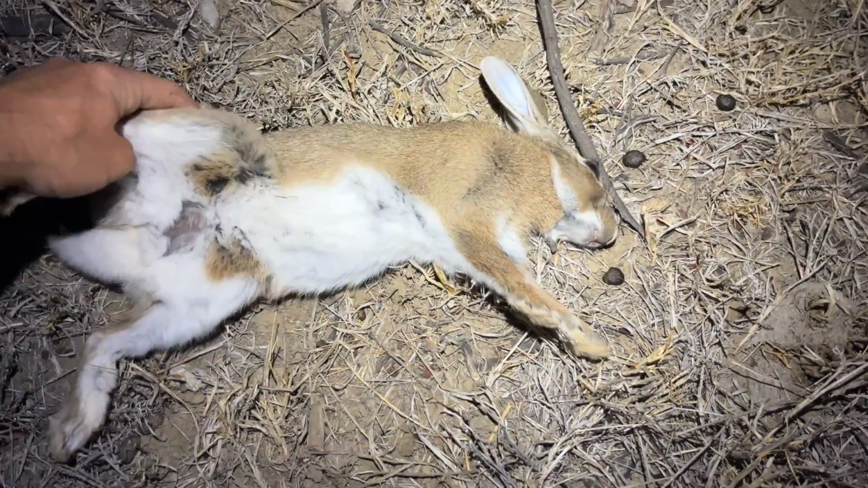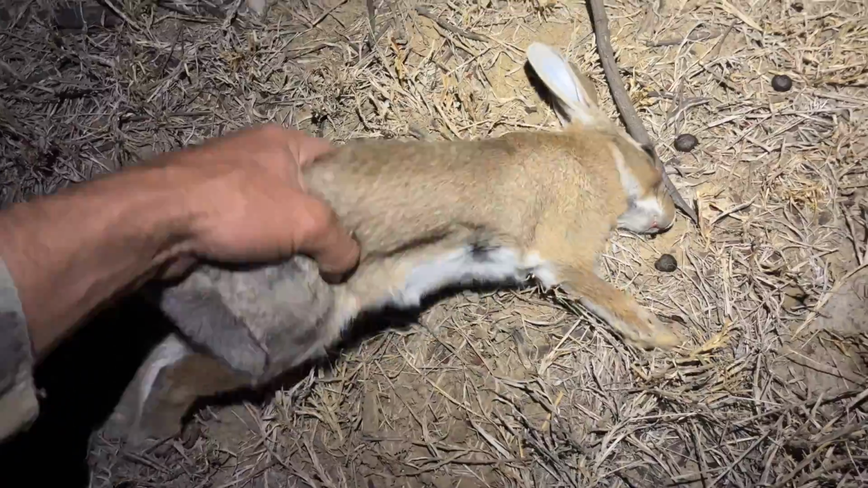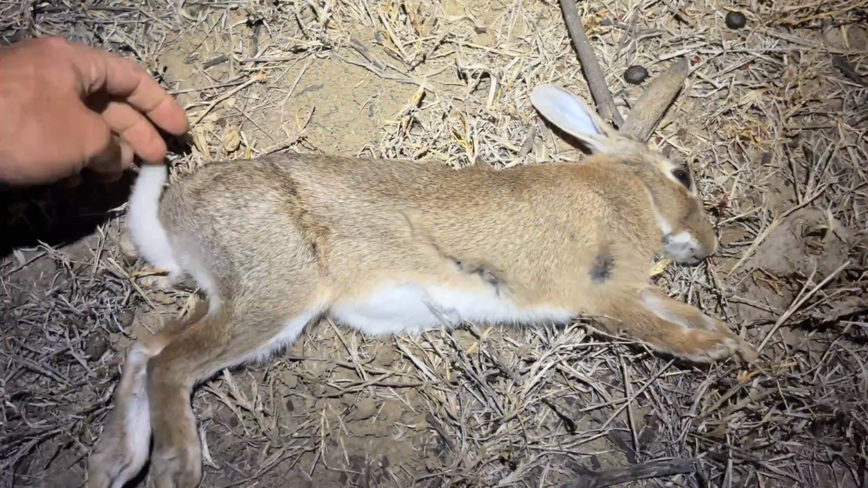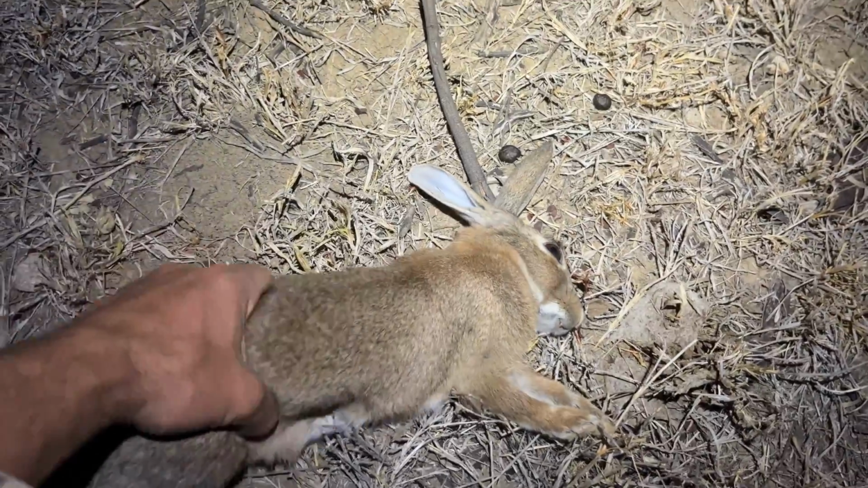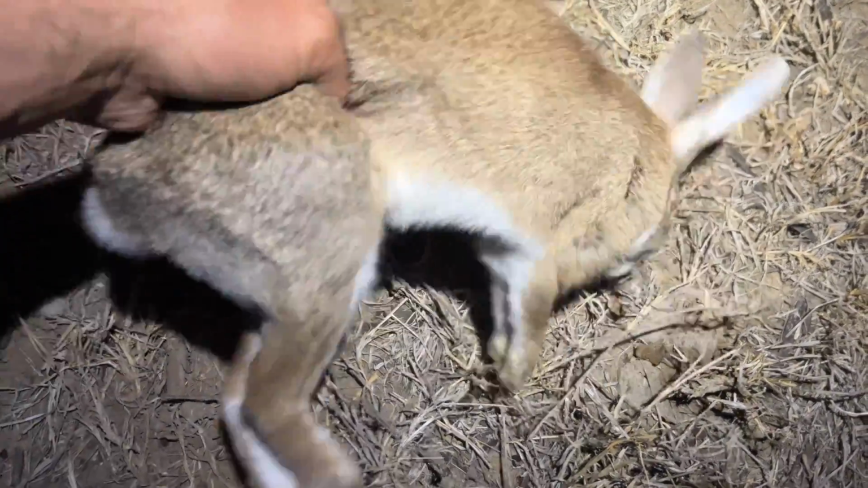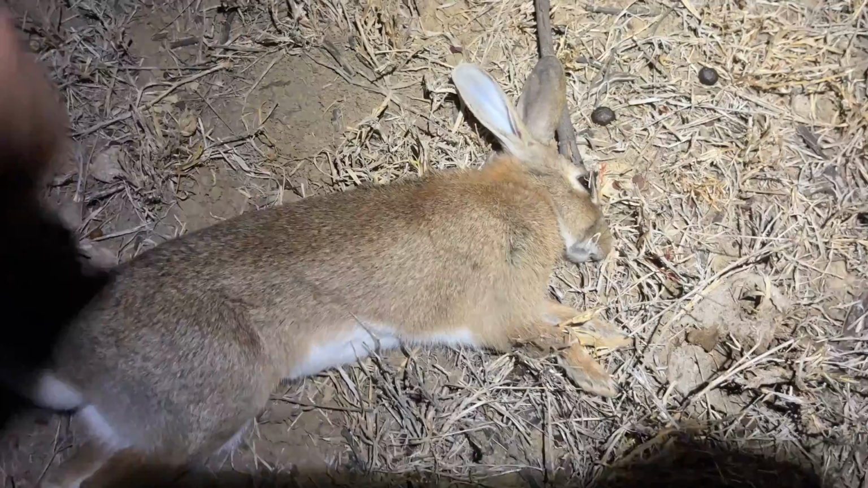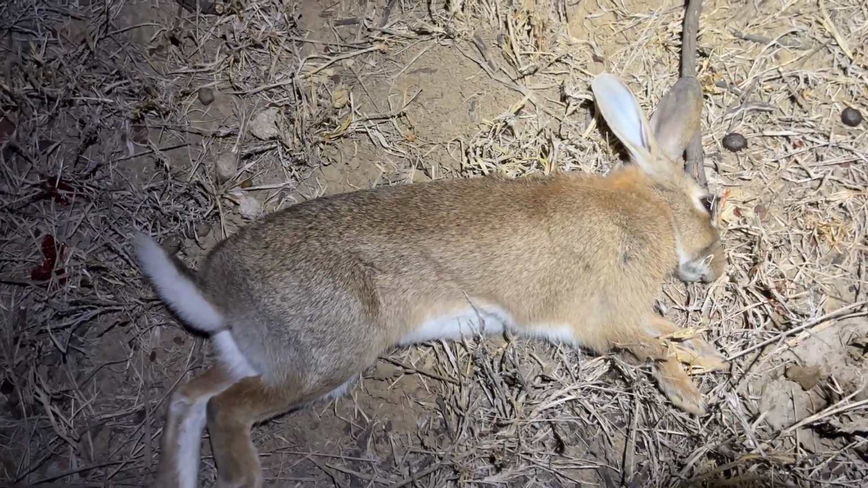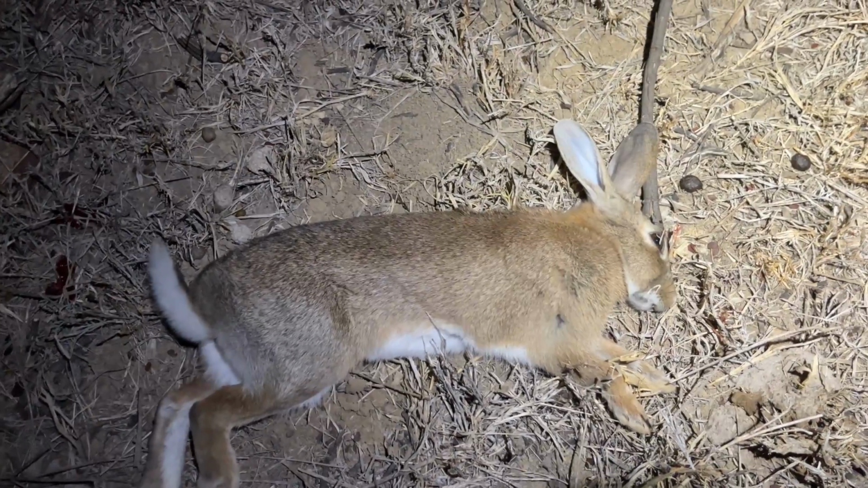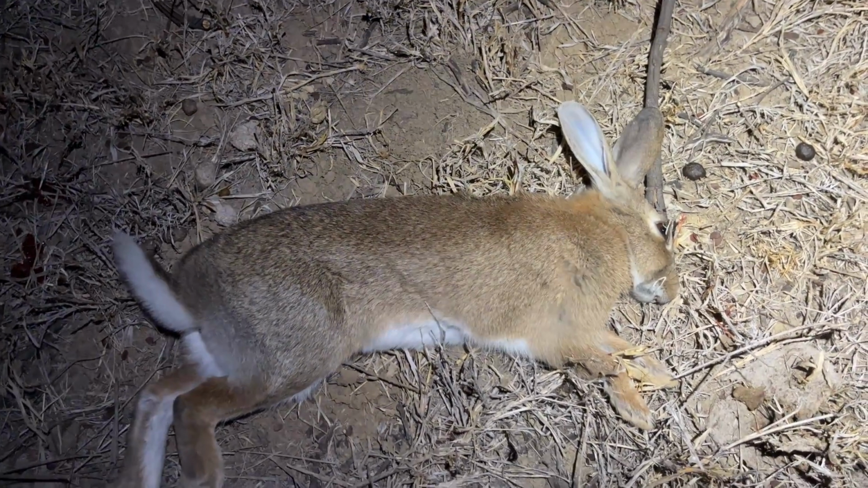Here's that little rabbit. A nice little male one. Interesting colour. He's a lighter colour, browner rather than grey. Taken straight to the head with the .22 with the TL35 SE from InfiRay. Yeah, nice little rabbit.